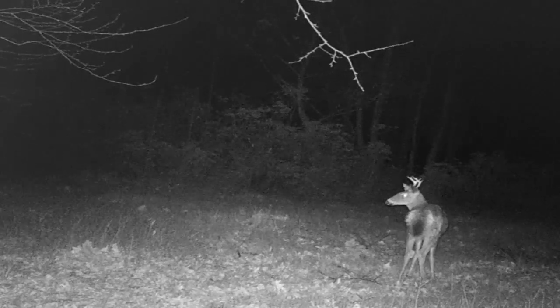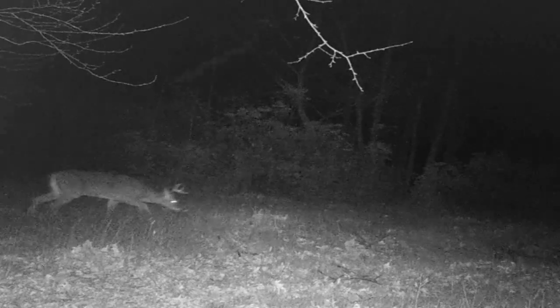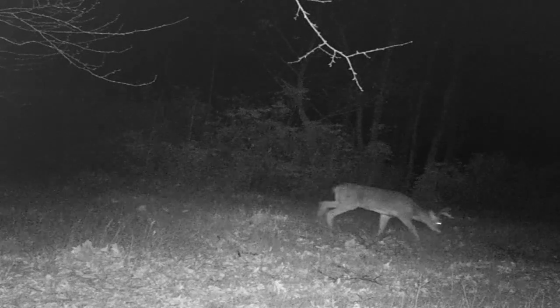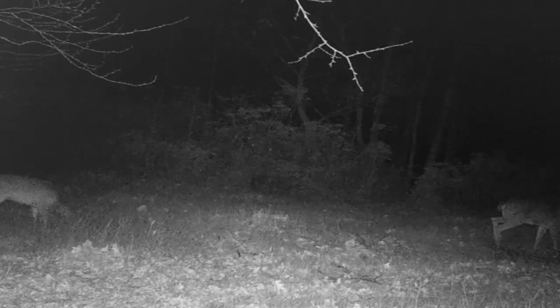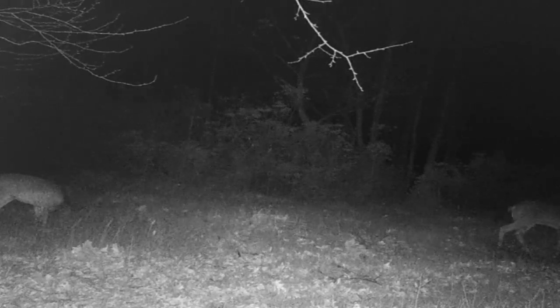The only good thing about what I'm seeing with this trail camera is a lot of these bucks make it through hunting season and should be around again for next year's hunting season, so they ought to be a little bigger and another year older.